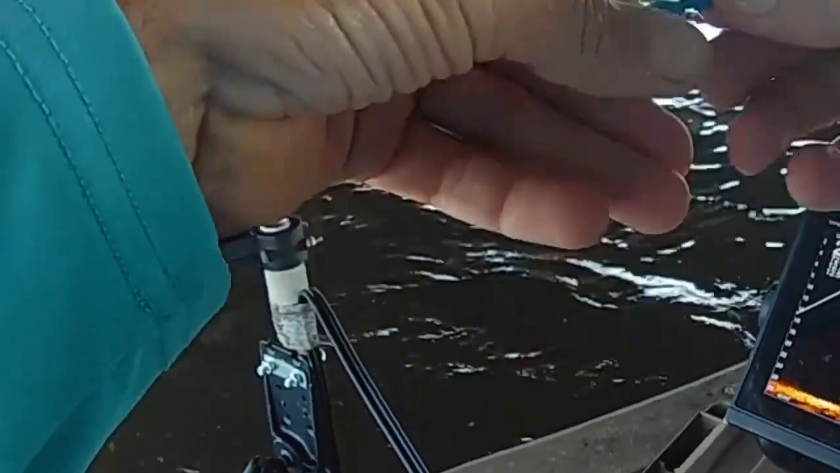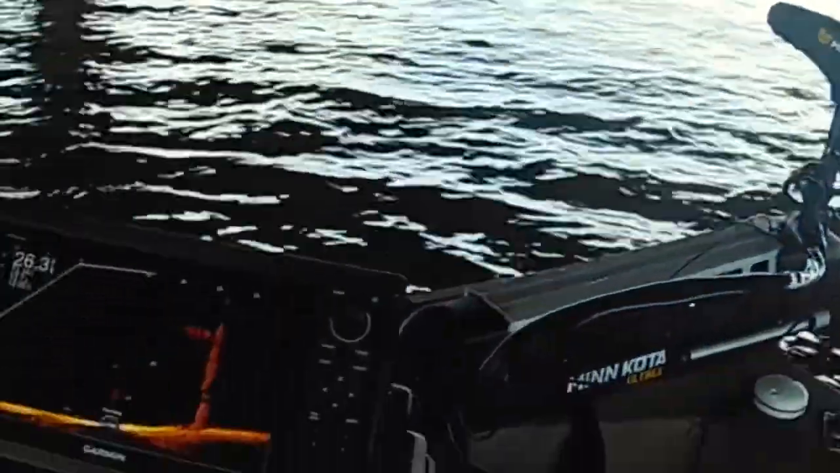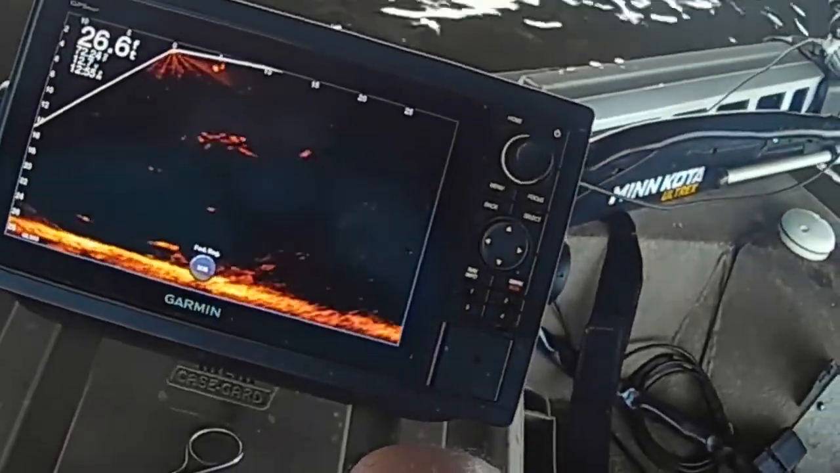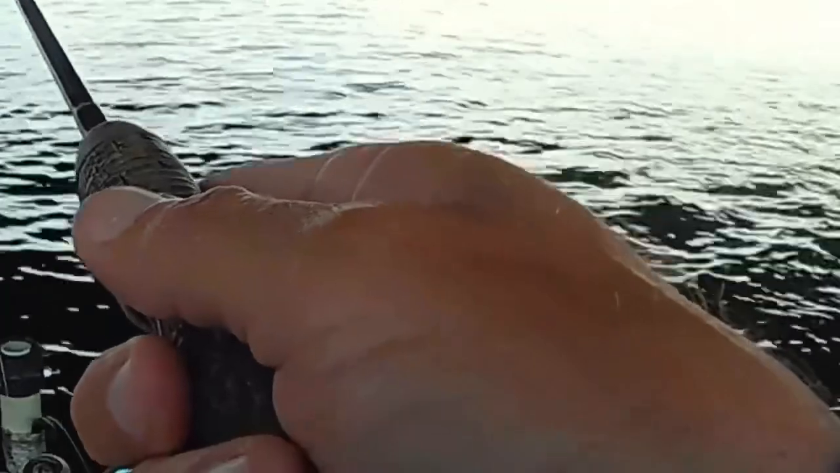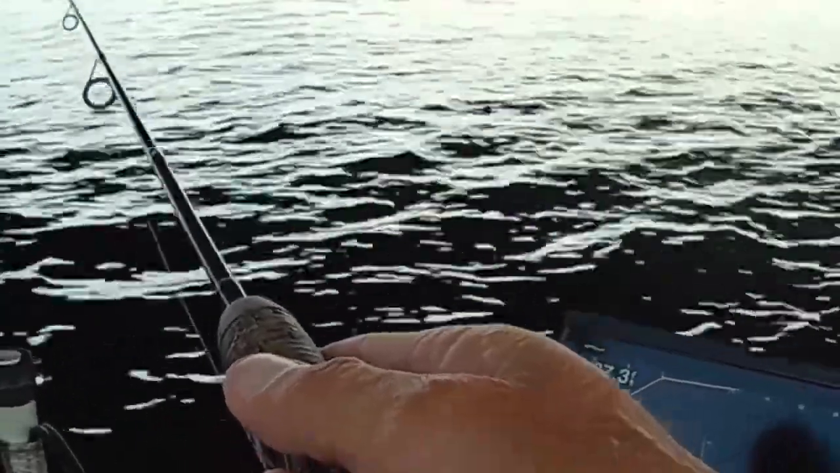I'm gonna troll down here and see if we can't find some more on some other pillars. It's nice under this bridge, man. It was hot out there in that sunshine. Here he comes. Whatever it was, he started looking at my bait, but he didn't. There he comes. He got it. He got it, buddy. I got him. I got him. He wasn't coming, and I got him. I got him.